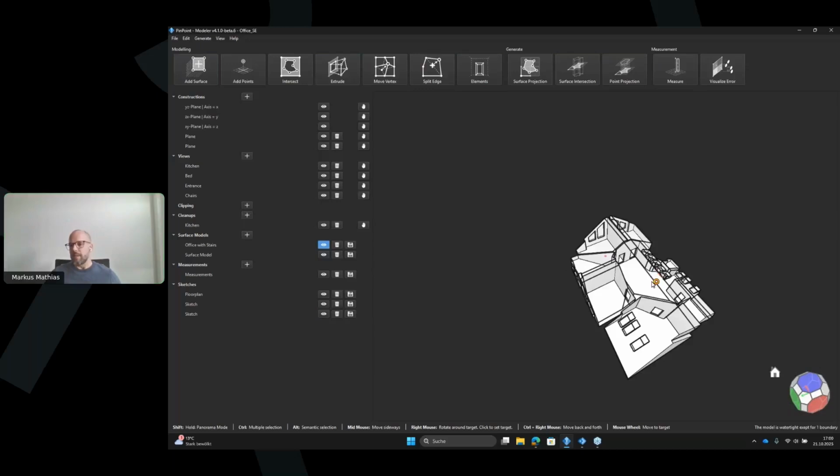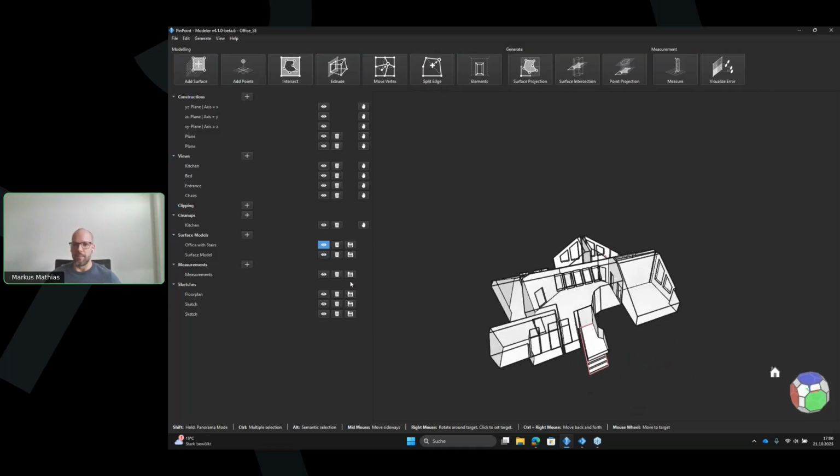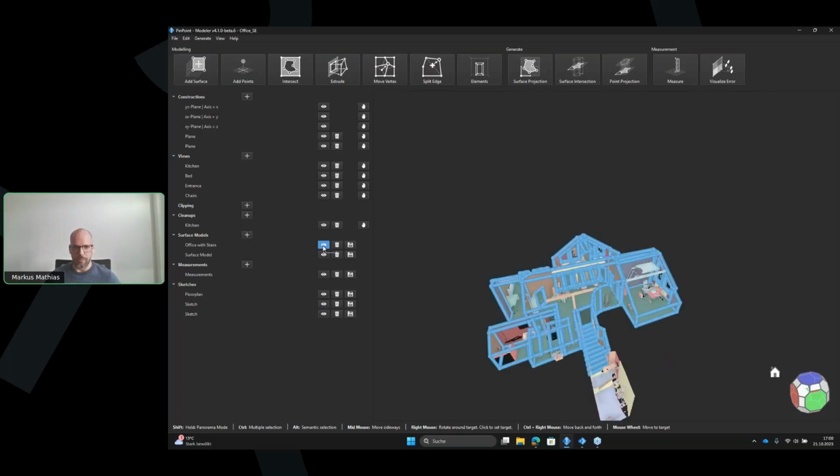And this, even though the geometry is quite complex, it will take you around 15 minutes if you are trained in Pinpoint. And in these 15 minutes, you can capture the entire basic geometry of this model.